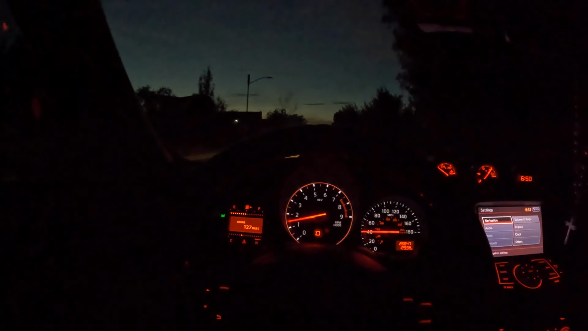Now, as far as when it's raining, light rain, heavy rain, whatever, you do have to drive very carefully with this car. But that's just any sports car, well, any car generally. If you're out in the rain, you definitely want to be very careful, because traction isn't as great.